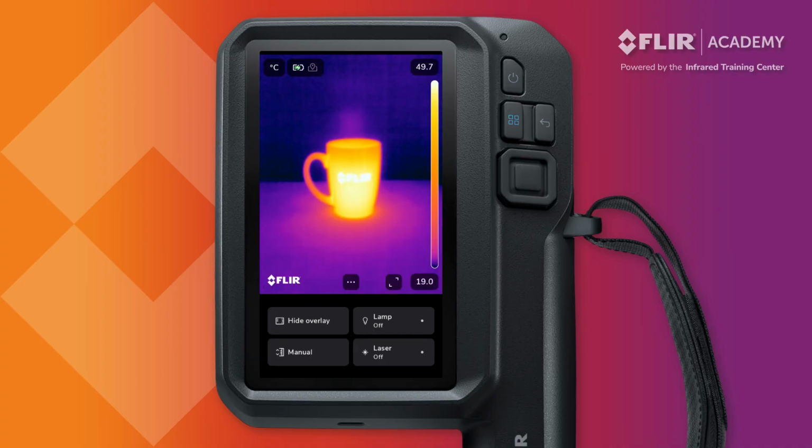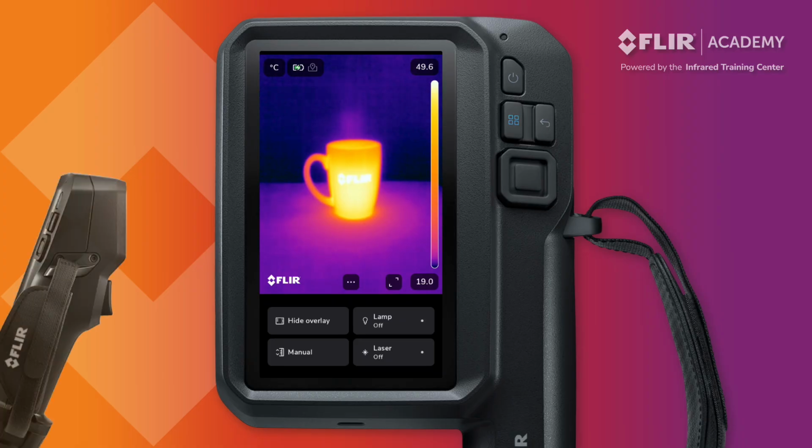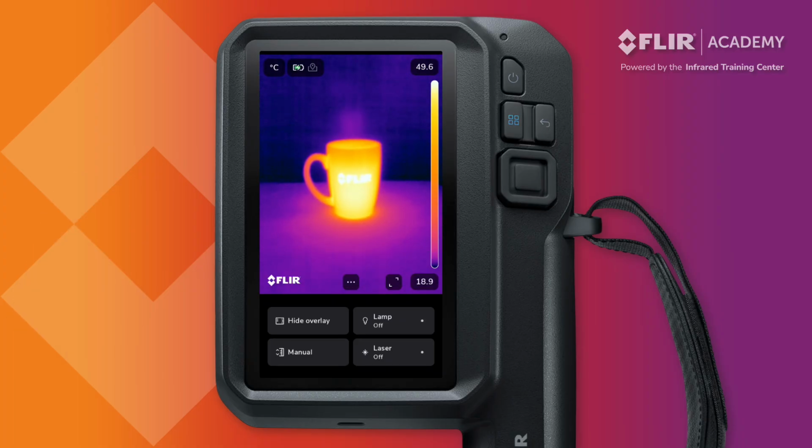To save a still thermal image, point the camera at your target, frame it properly, and pull the trigger. This will capture both a thermal image and a visible light control photo. For video, change the recording mode and repeat this process, pulling the trigger to start the recording. Pull the trigger once more to stop, and the video file will be saved to your device.